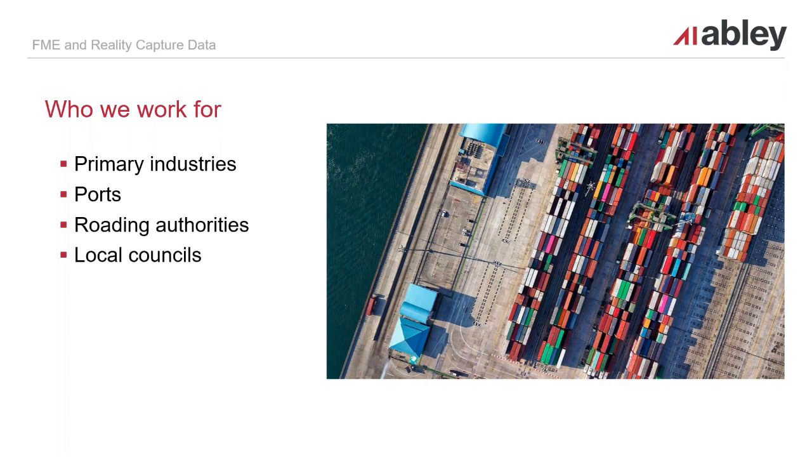So, as I mentioned, we're a consultancy, and that means we work with a huge range of different areas: primary industries, ports, roading authorities, so the likes of Waka Kotahi, local councils and the local roading authorities that go with them, central government, so Ministry for the Environment, Stats NZ, the forestry sector, and utilities. Really, we work with a whole range of clients, and what we focus on is being problem solvers, having someone come to us with a problem and us answering that.